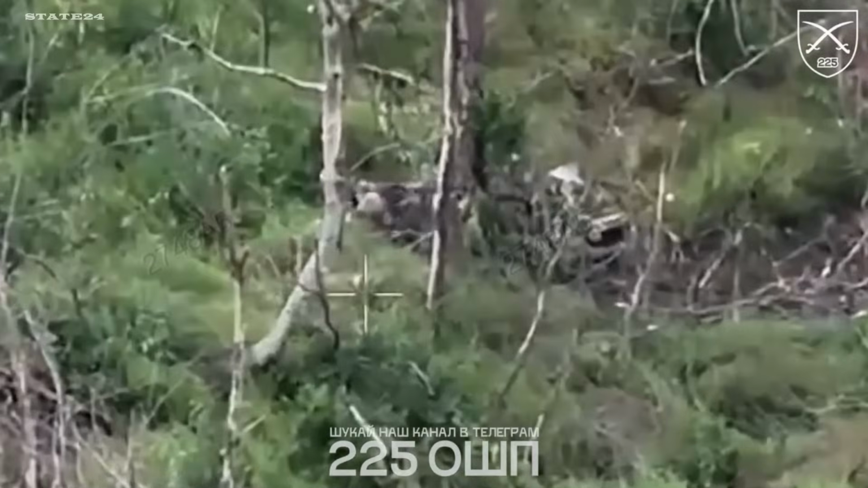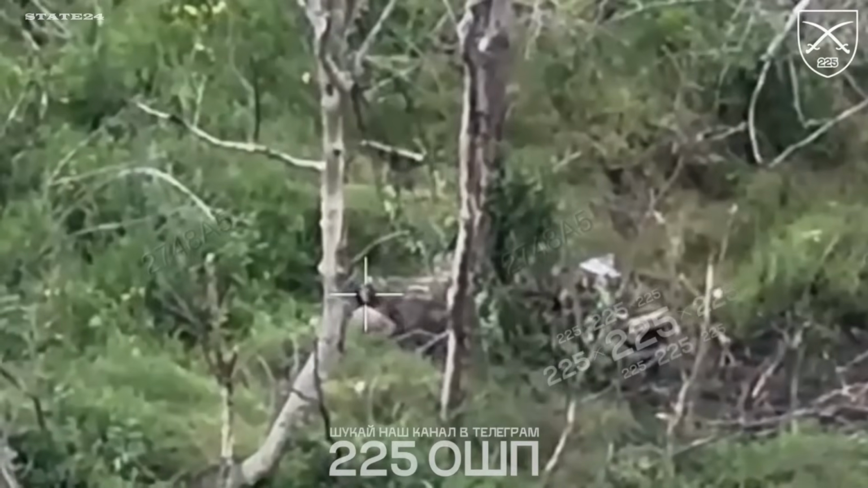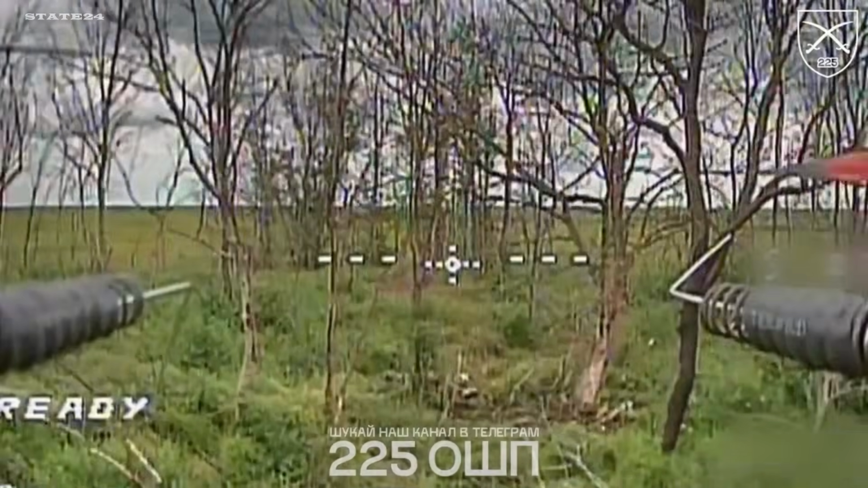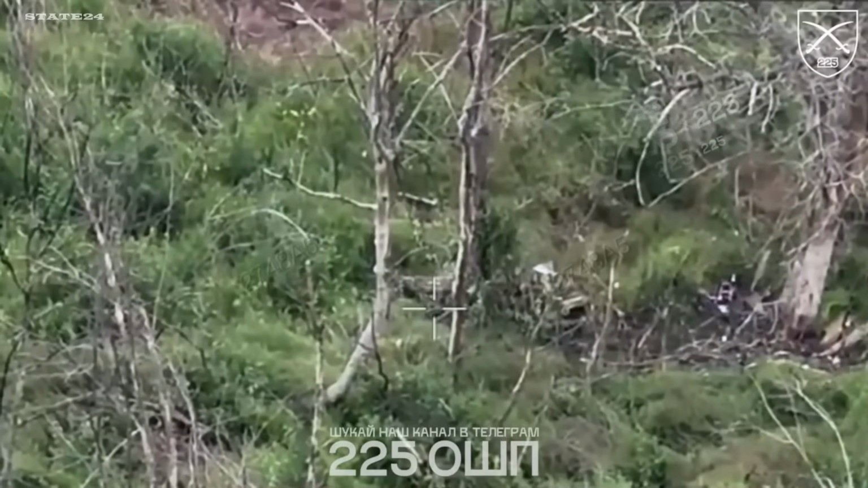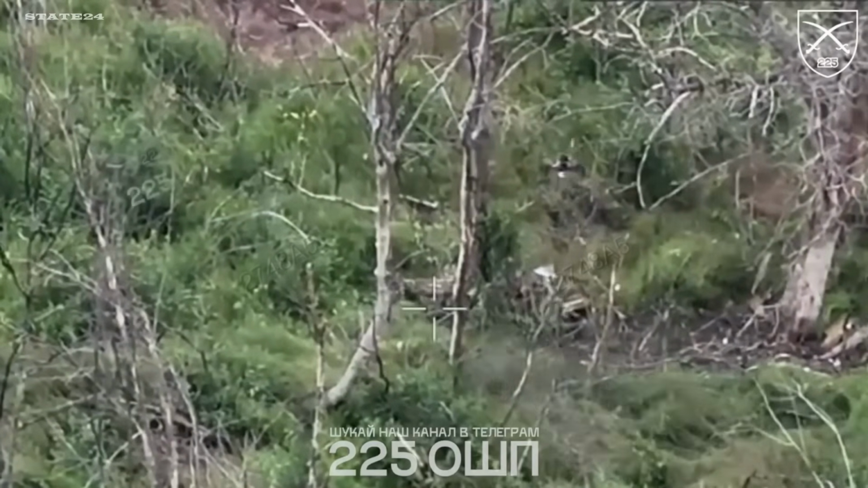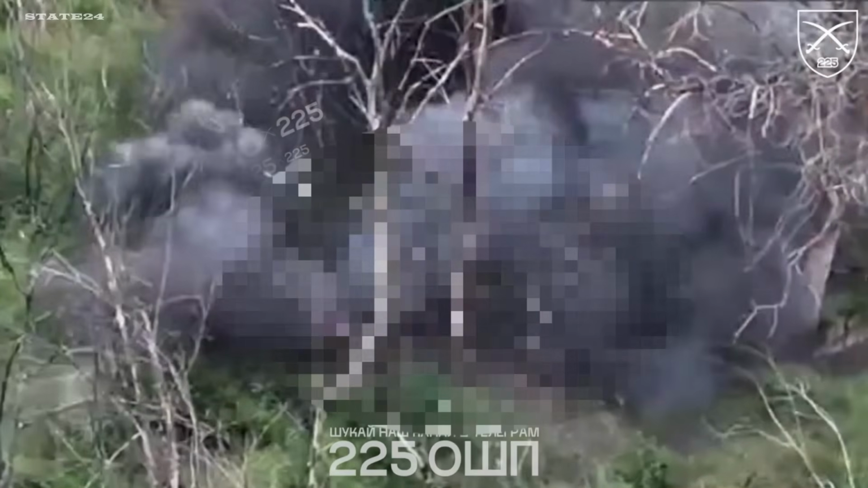A Russian soldier under a tree, staying still, staying low. Limited options, and this is the best one available. A drone carrying a heavy explosive payload closes in. The tree that was supposed to provide cover didn't change what happened next. When hiding under a tree is a soldier's best available option, what does that tell you about the state of Russian defensive tactics on this front?